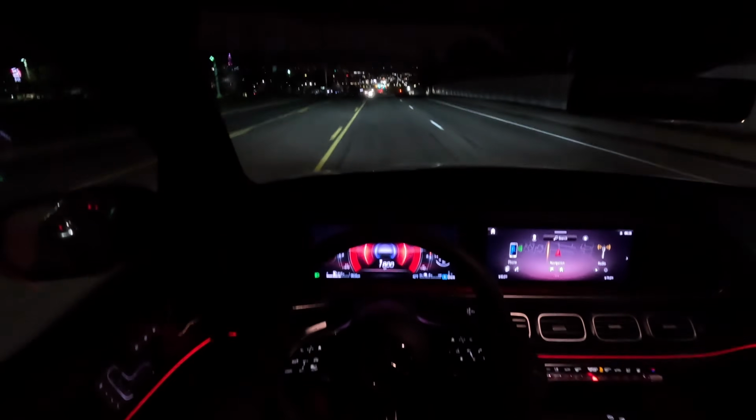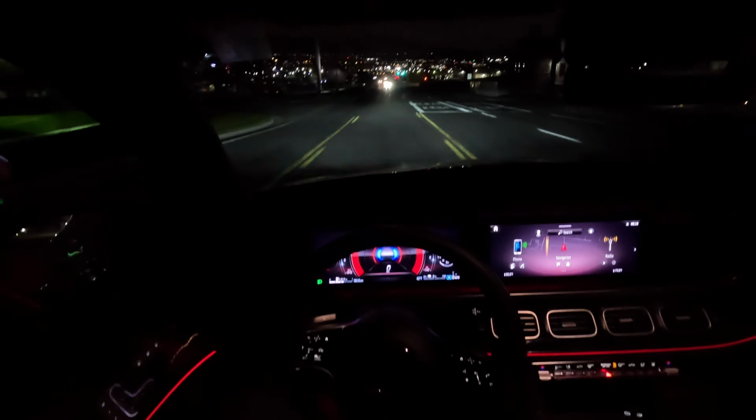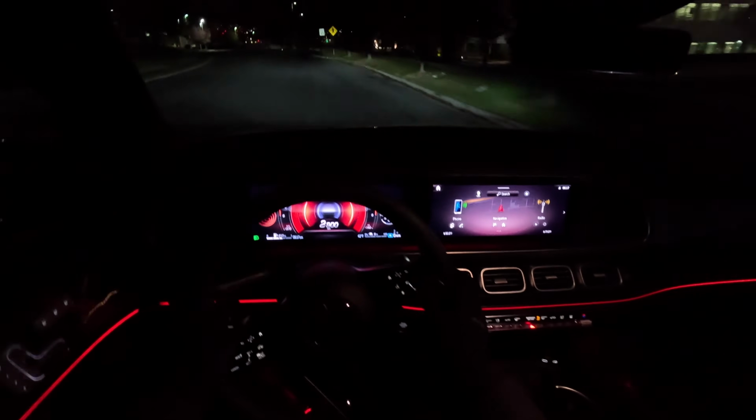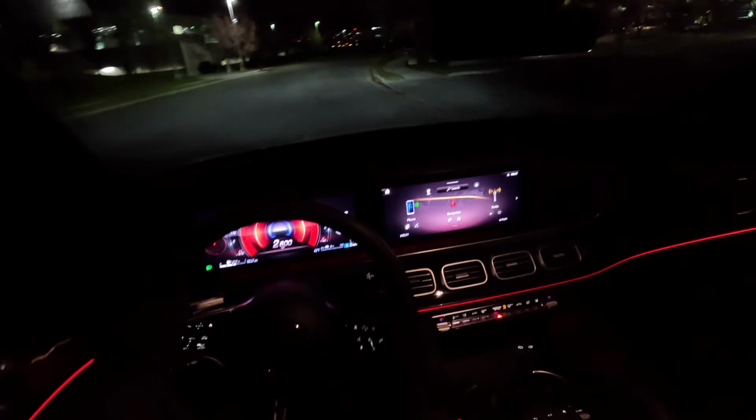Feels quite good. Has a ton of options. It's pretty snappy.